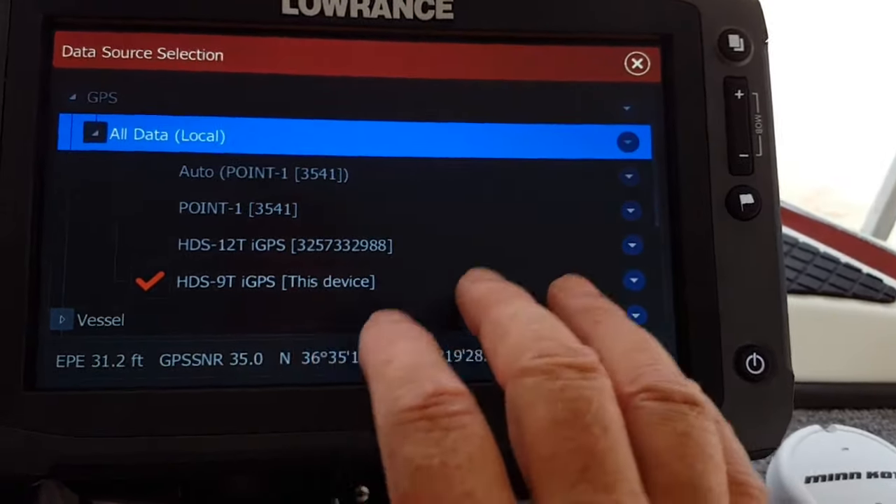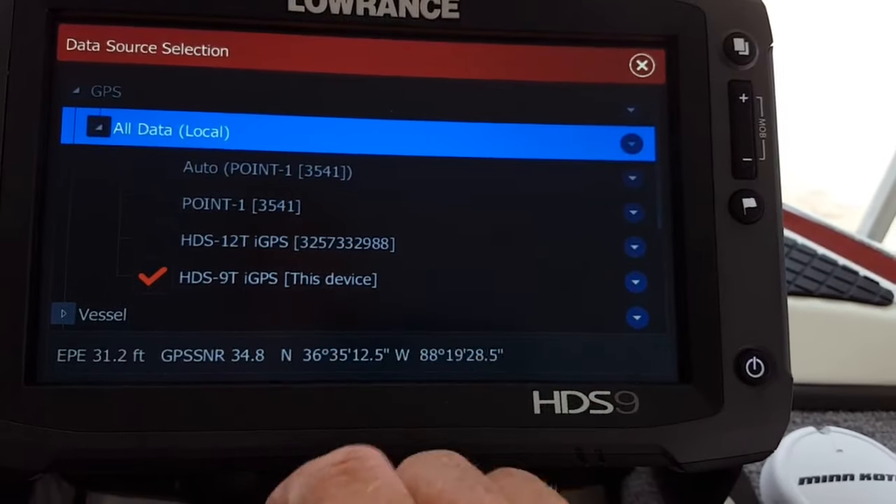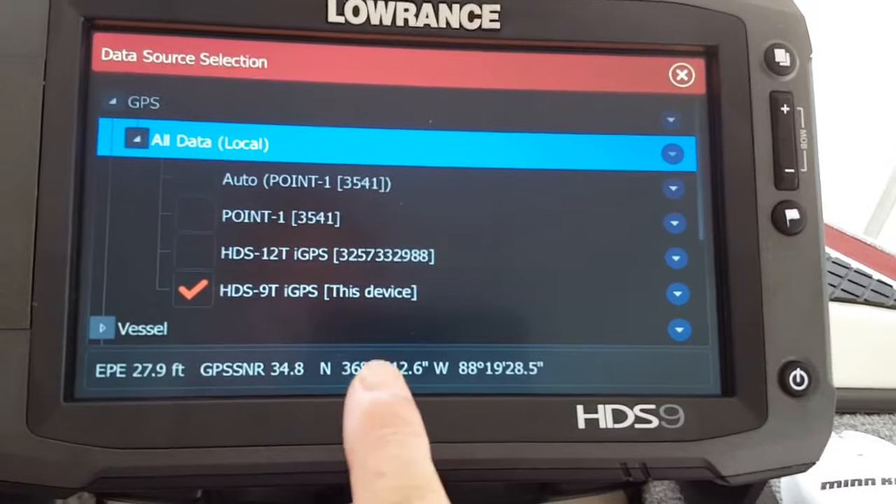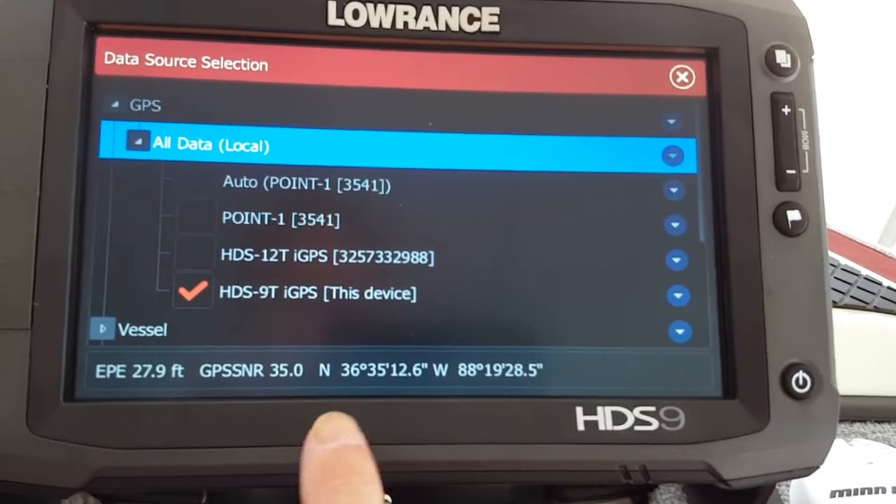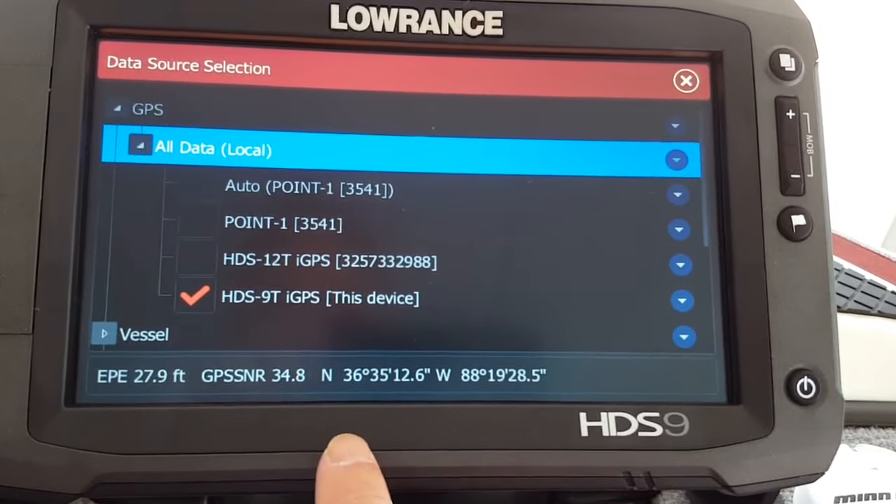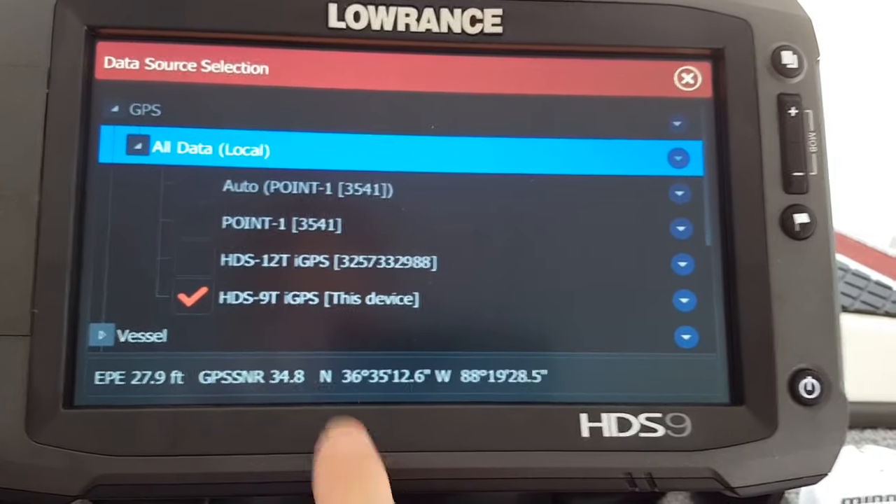Now I set the 0.1 on this one that I've got mounted on the back of the boat, back at the transom, and I run the 12 with the data set to 0.1,